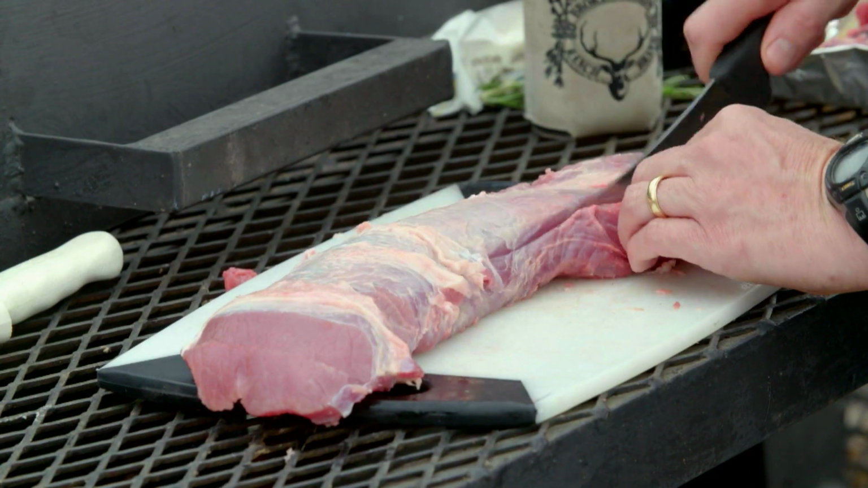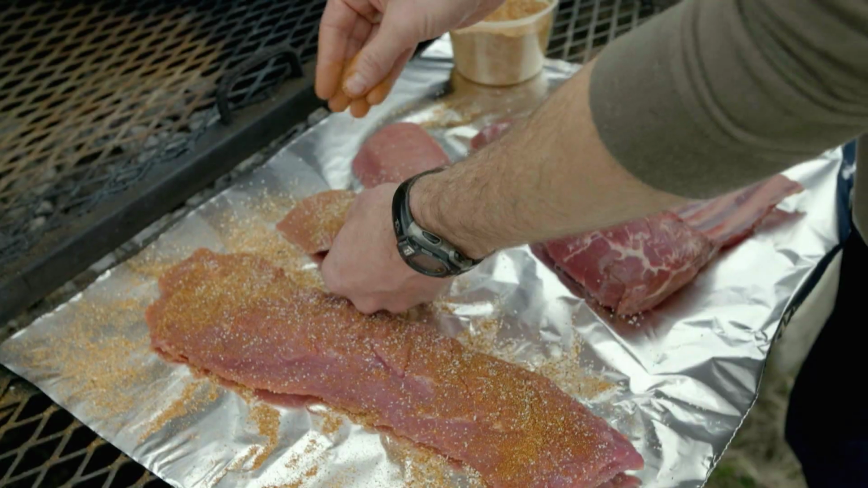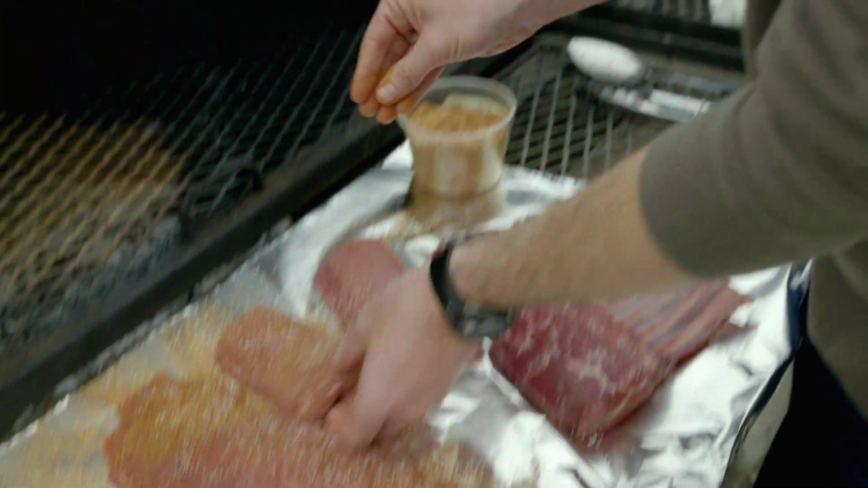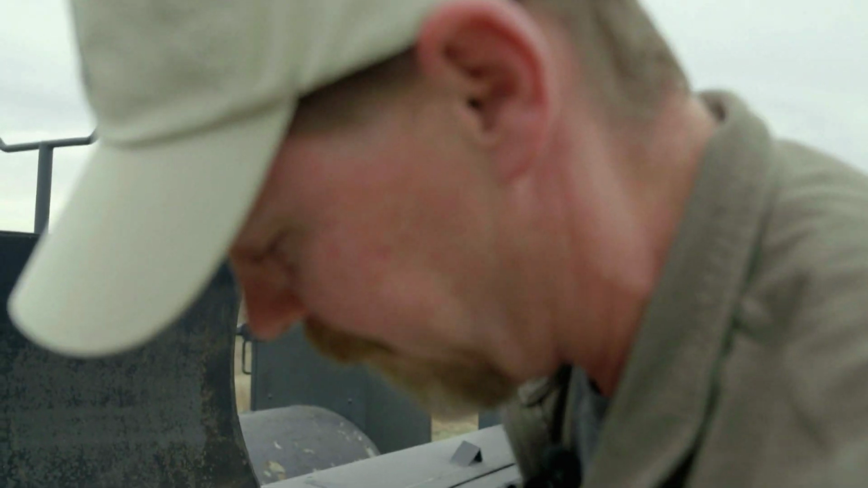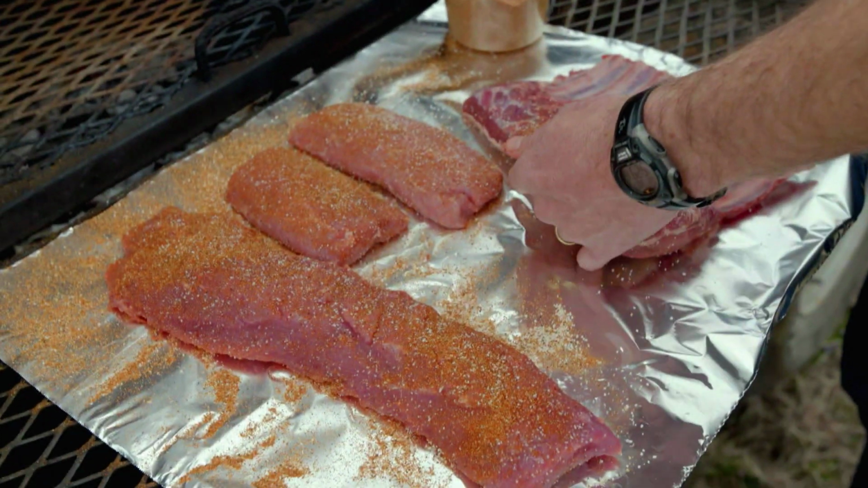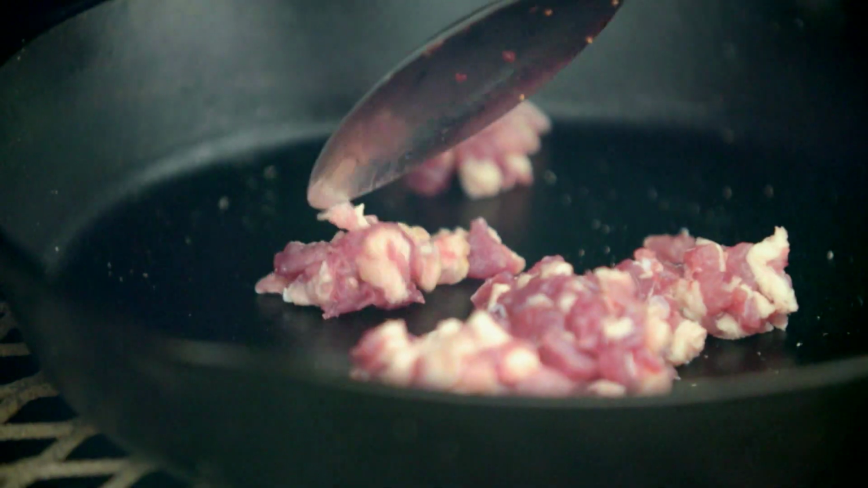Wild boar is very lean, much leaner than domesticated pork. Because of that, it can take a pretty heavy seasoning and really needs a pretty fair amount of salt on it because it doesn't have the fat to carry that flavor. It really needs that salt.